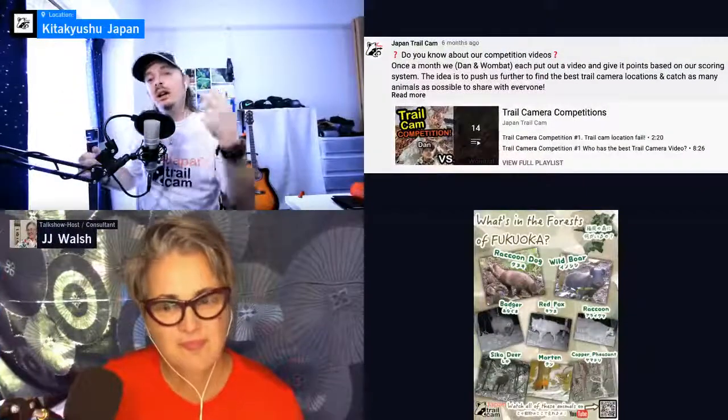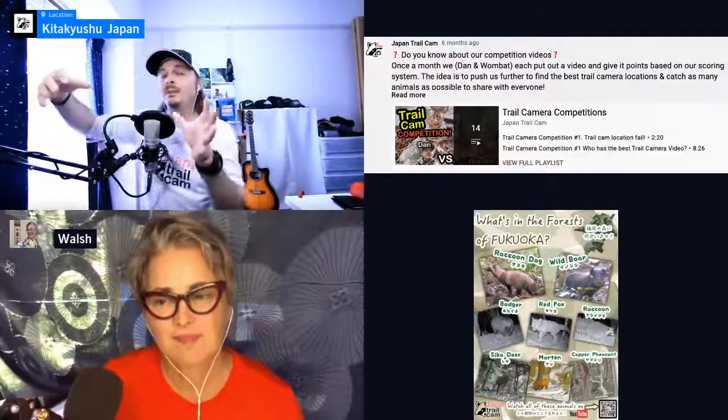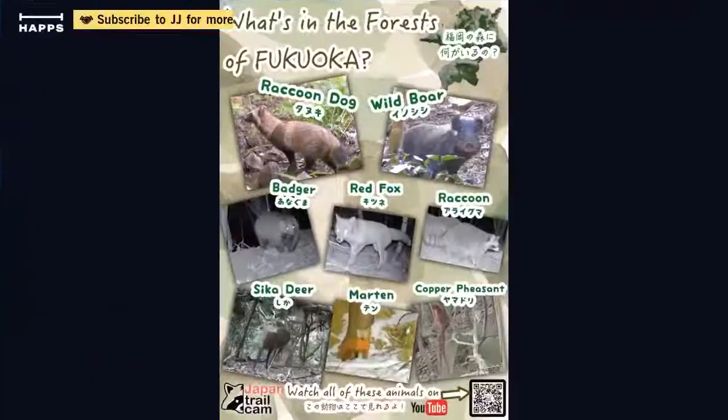We should get a rare point for a rare animal, like the Japanese night heron that I caught. That would be a rare point. We never got to that, but another point would be multiple animals. A lot of times we only see one animal in the shot, but if you get maybe two tanuki, like a mating pair, or a wild boar and its babies, that will get you a multiple animal point.